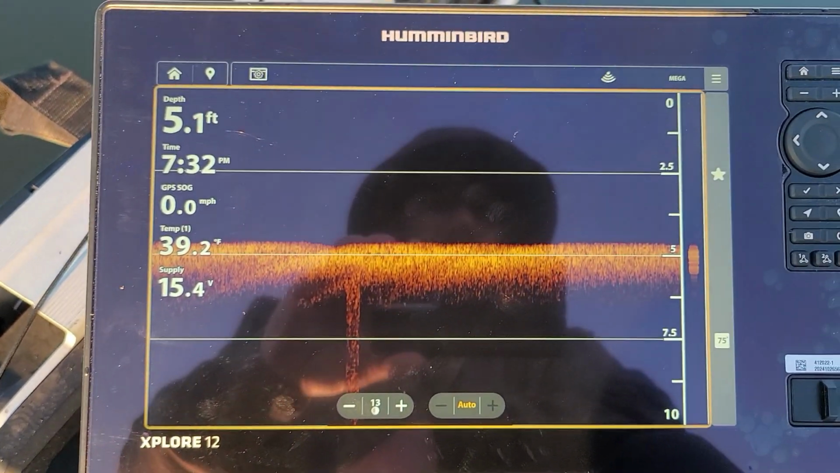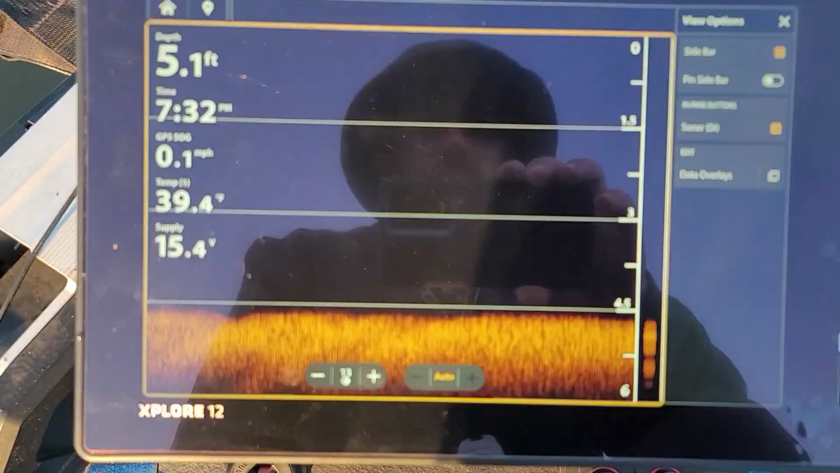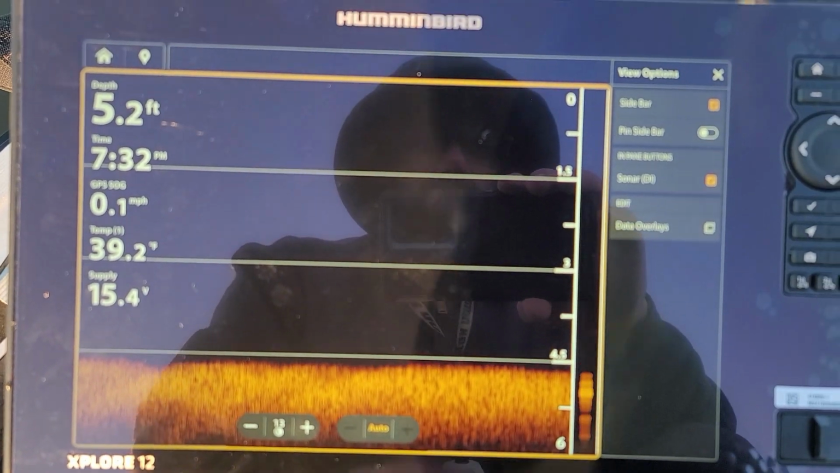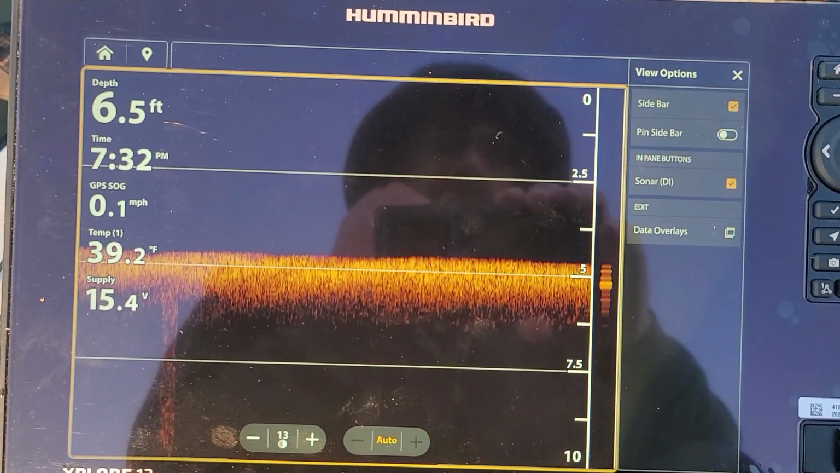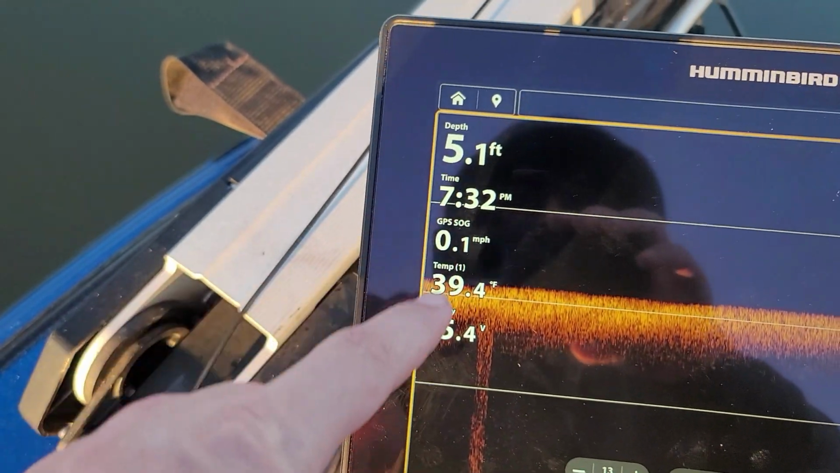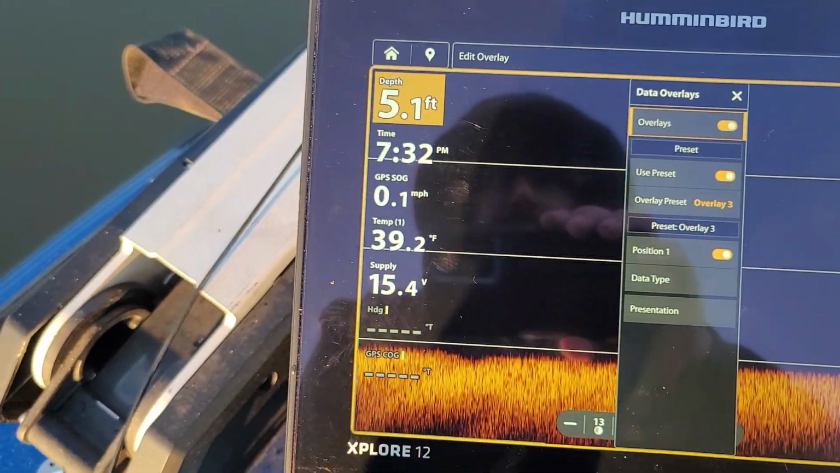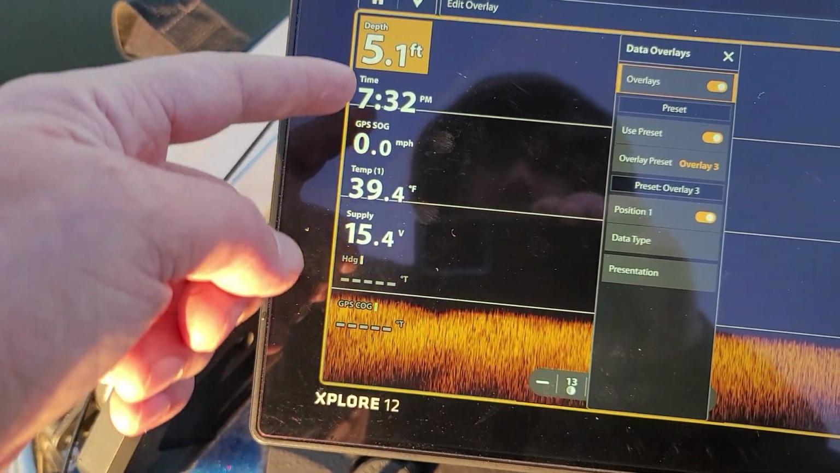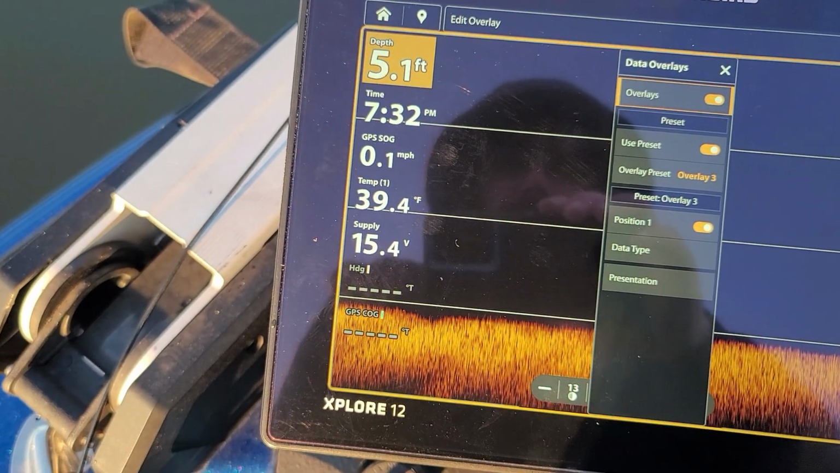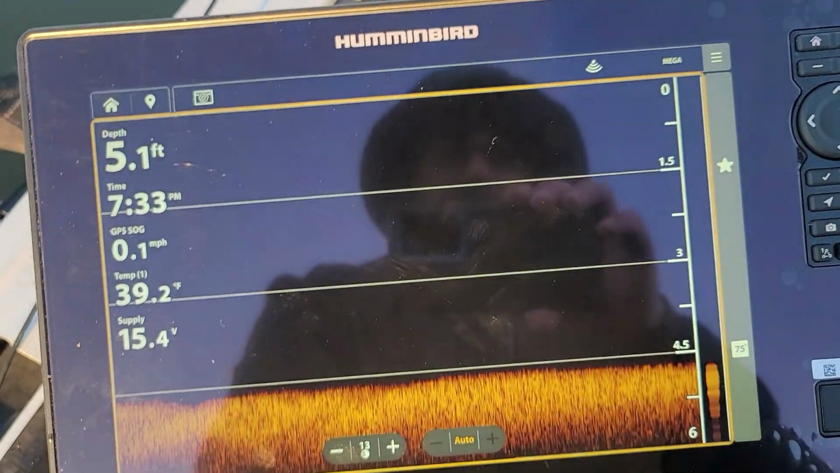Yeah, I'm just messing around with stuff, not really setting it up, but just playing around so people can see what this settings window has. Yeah, the sonar, down imaging, data overlays. So these are your overlays. You can change them. Let's go in here. Yep, see, you can just go and turn whatever you want off and on. That's pretty cool. Mess with those later.